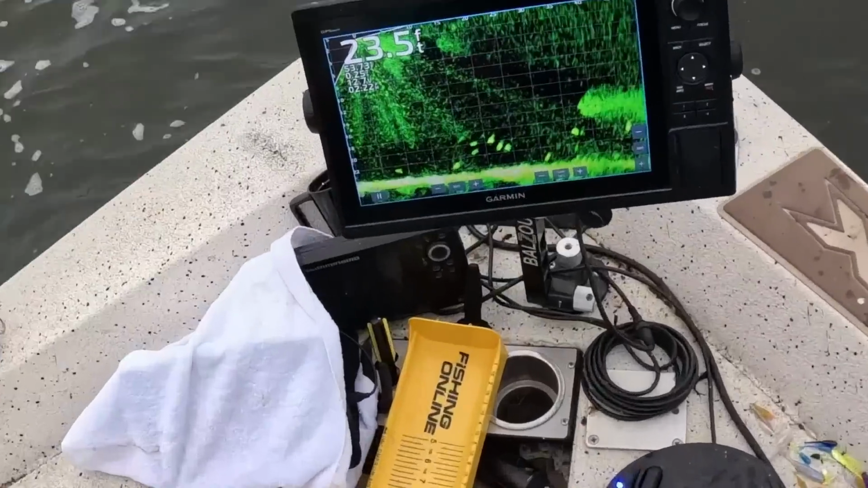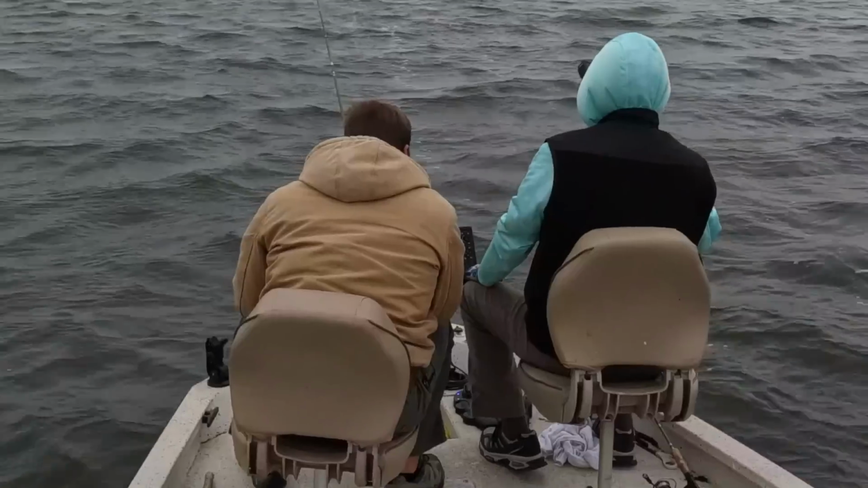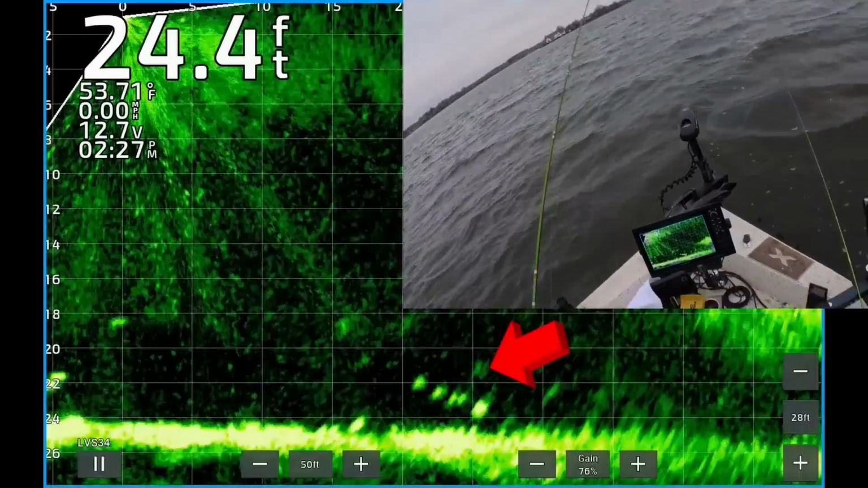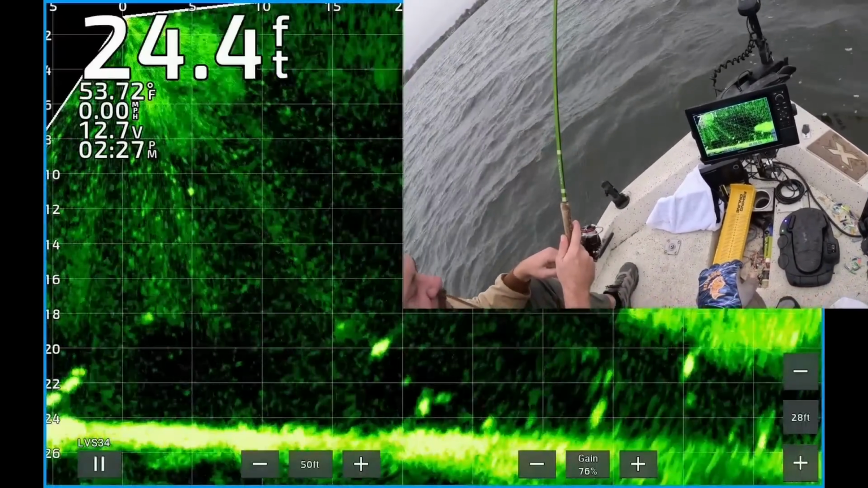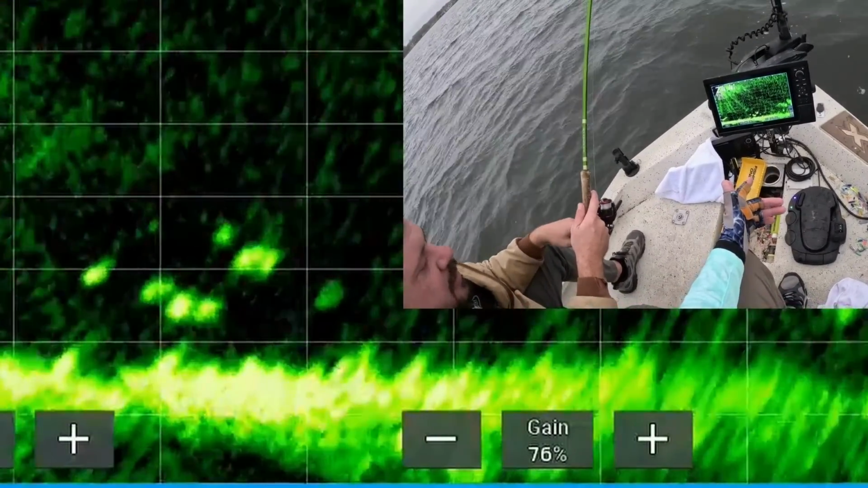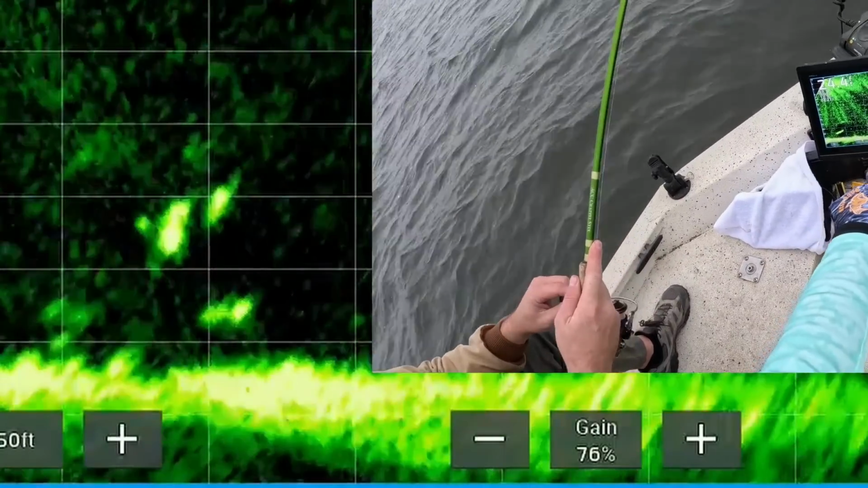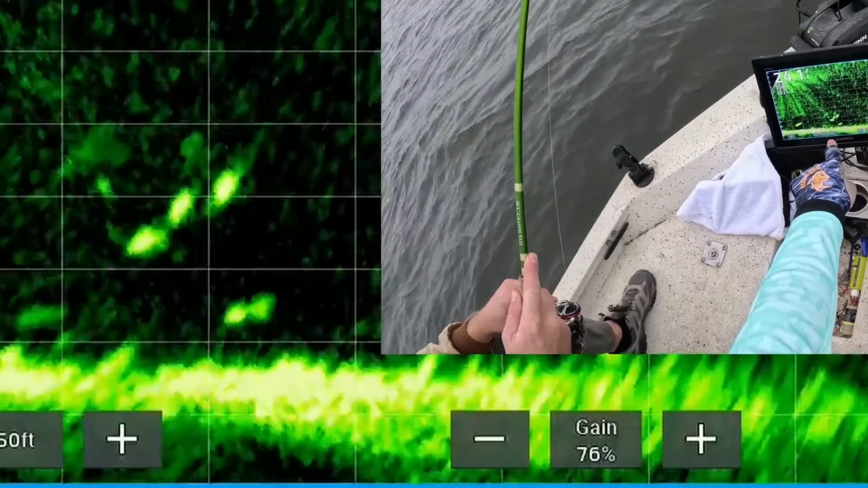Oh, wait, where you at? I'm right under the boat. Oh, okay. Yeah, that's you. You see her? No, I don't see it. Shoot, man. There it is. Okay, you see it? Yeah. Okay. I'm right. One of them, he's looking at it. He's wanting it bad.